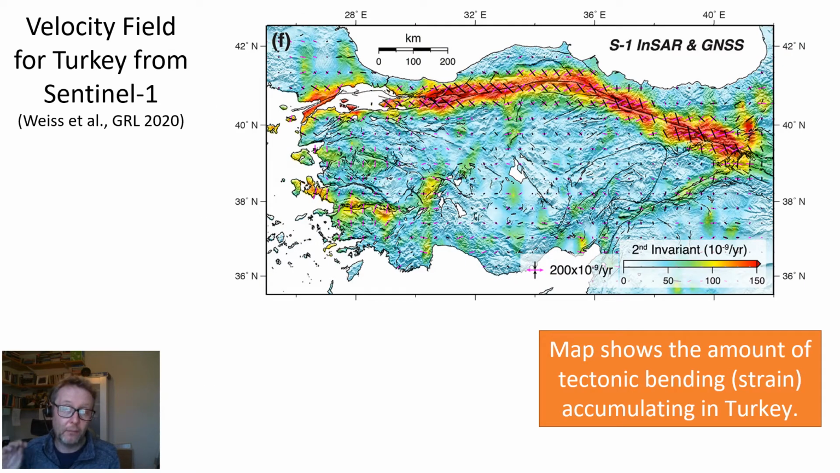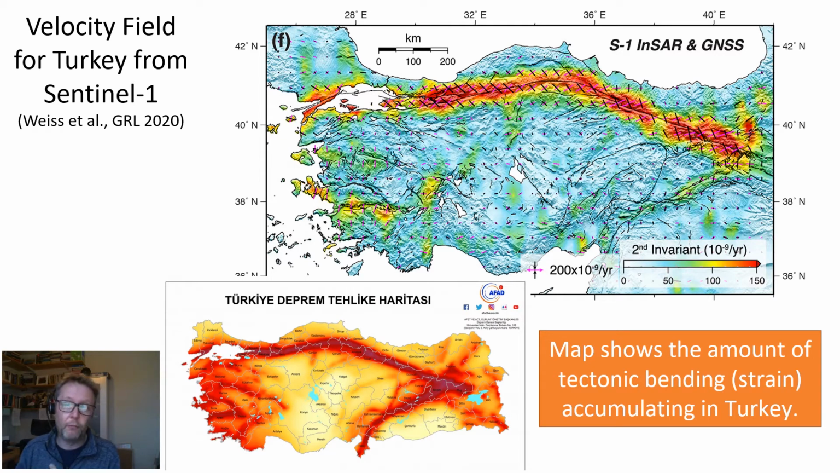We can turn that velocity field into a strain measurement, so that's a measurement of the amount of that tectonic bending, and that's really useful for trying to forecast seismic hazard. And you can see this is a seismic hazard map for Turkey,